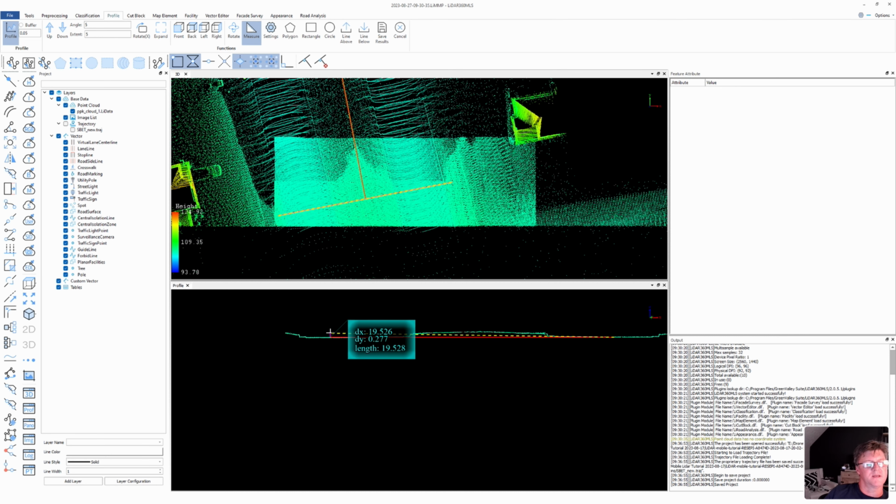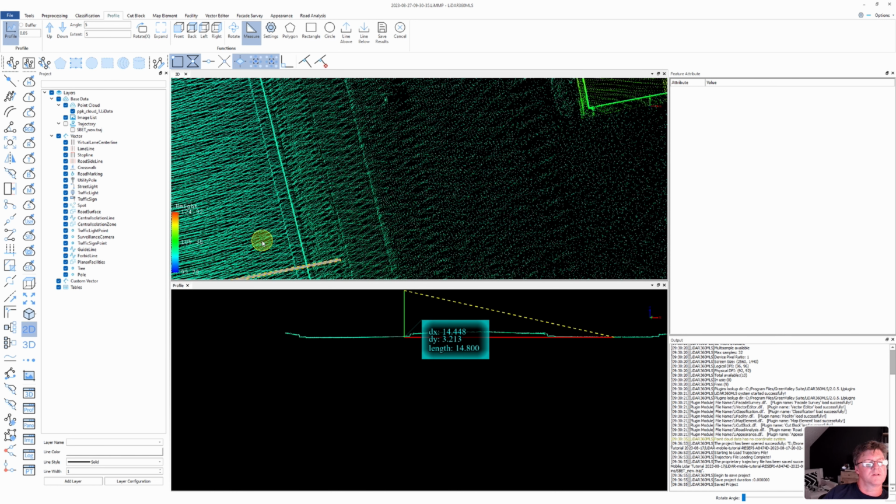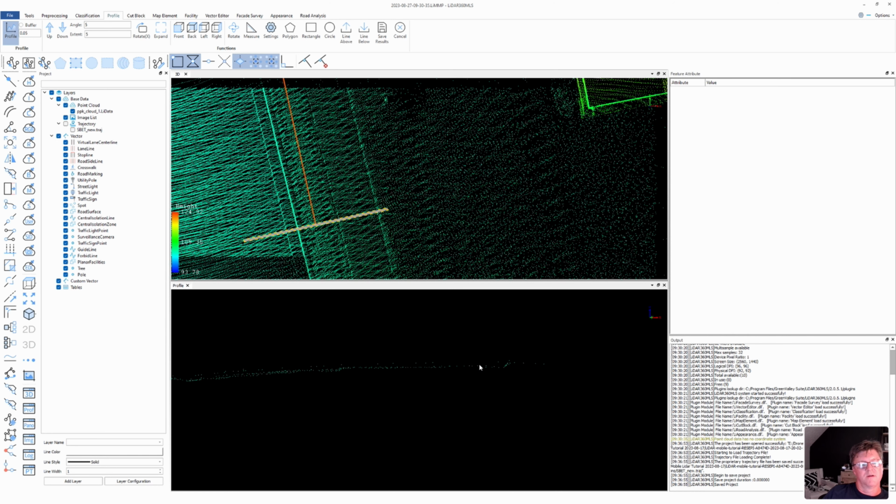Again, there's the median, and then we have, let's see, here's the sidewalk right there. So let's go ahead and come across, up, and again, we're going to do 0.05, okay. And then this, let's see. That should be, let's just do the sidewalk. Right there.